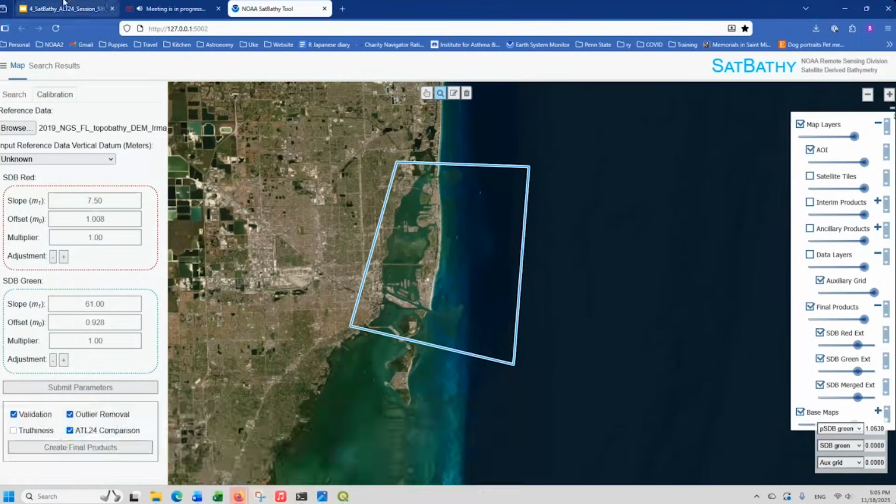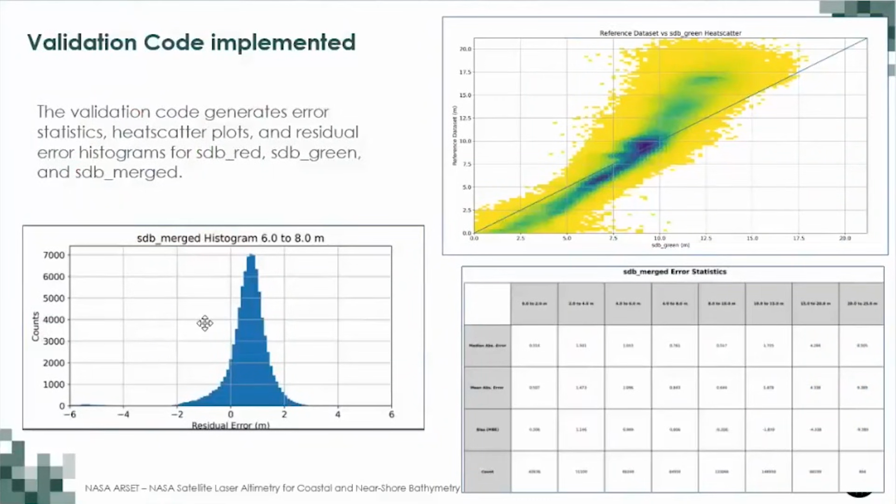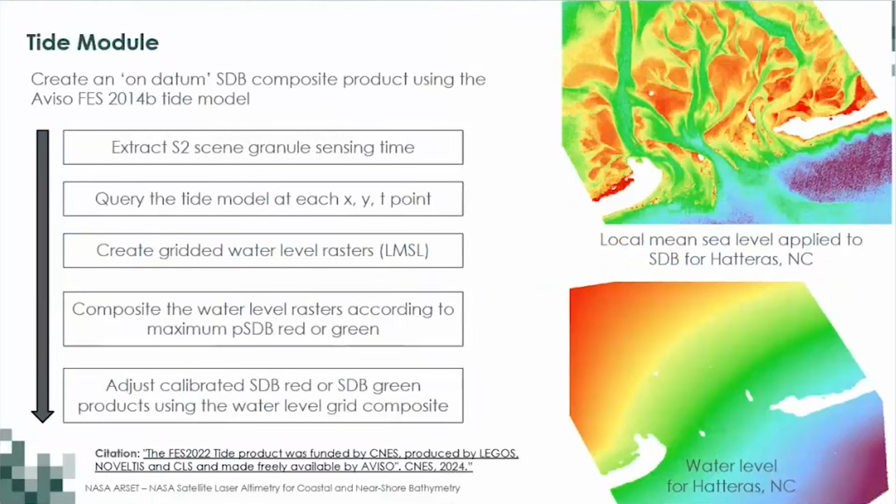Hannah already talked about the histogram and the error statistics. I won't go over that, but it's very similar. And then I'll talk a little bit about the tide module.